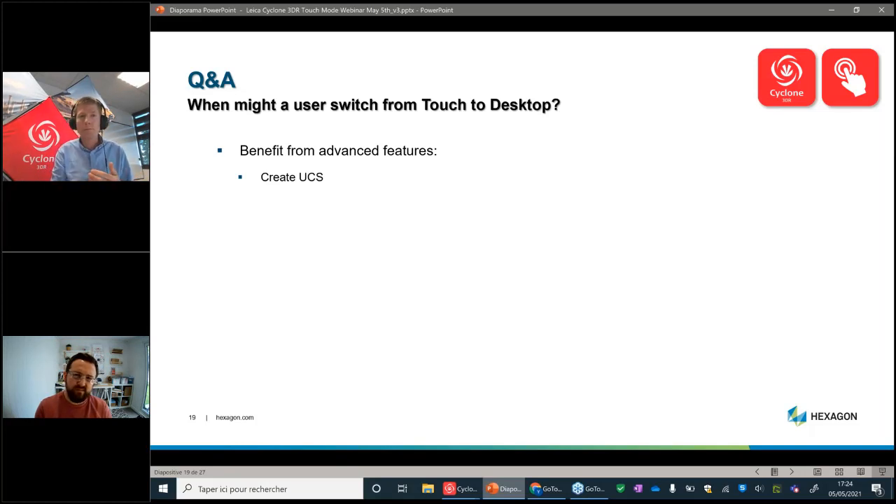Definitely creating a UCS. I mentioned the application of the wall plumbness, so it can be useful. To create a UCS, it's possible to create one in your preparation file, and so you won't need to switch between the two modes during the touch workflow. Another example could be defining a customized gradient. We are providing three prepared or favorite color maps in touch mode, but you may need to have your own gradient. So this is another example.